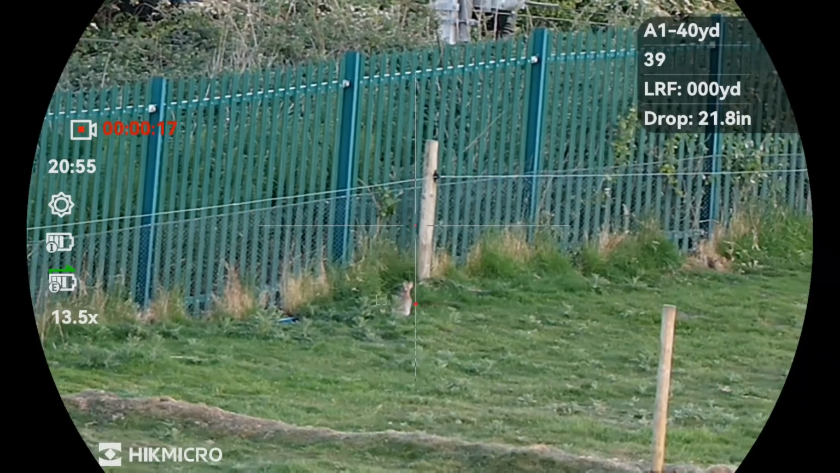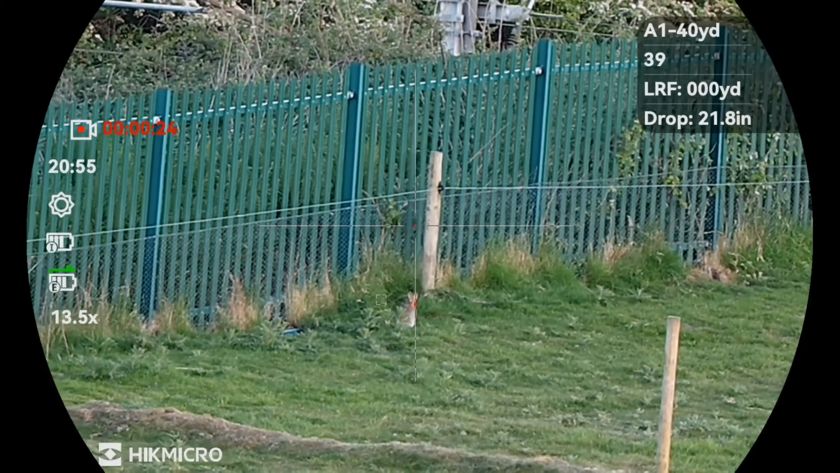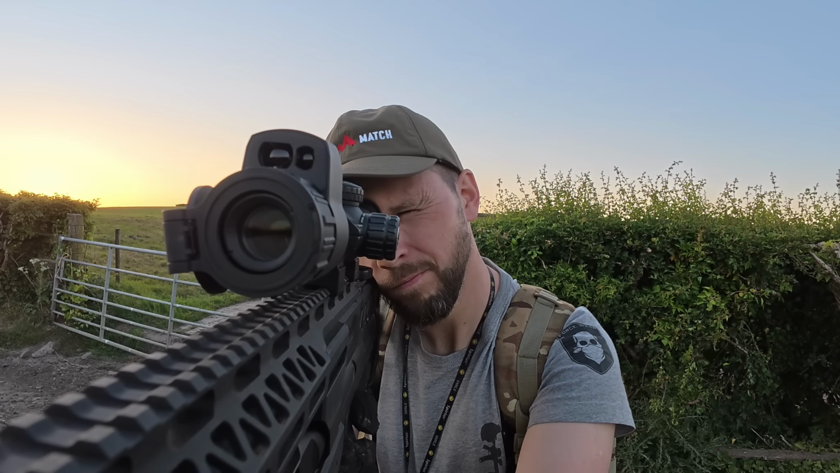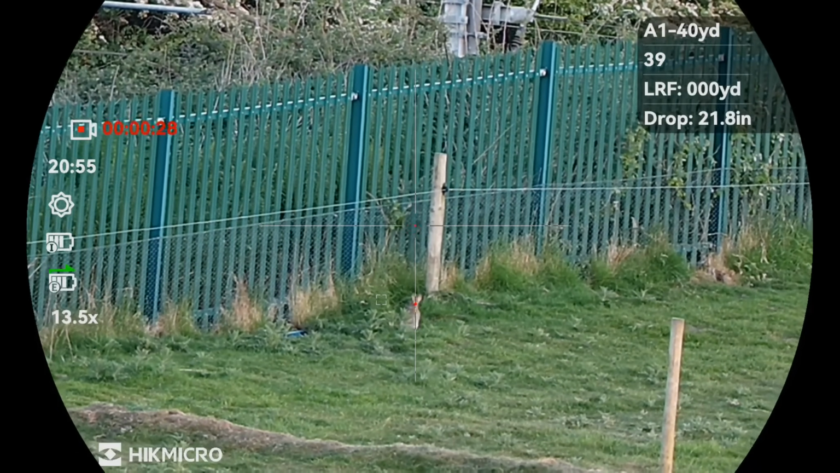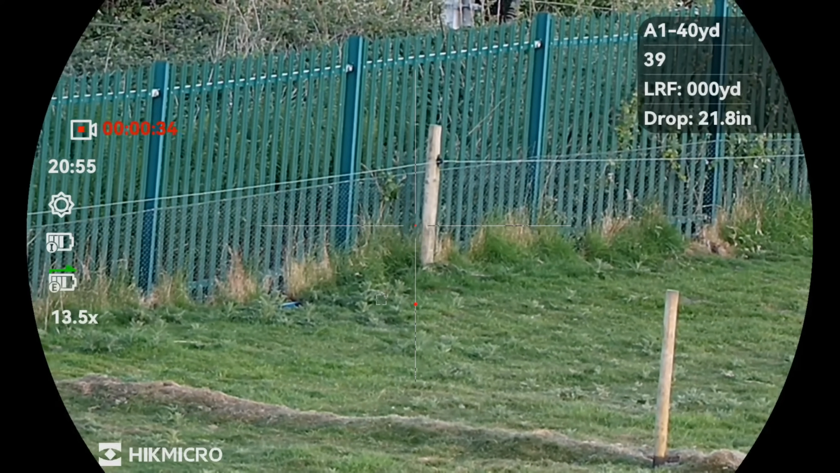Let's get a range on these. 130 yards. Another one just popped out. Oh, happy with that. Really good shot.